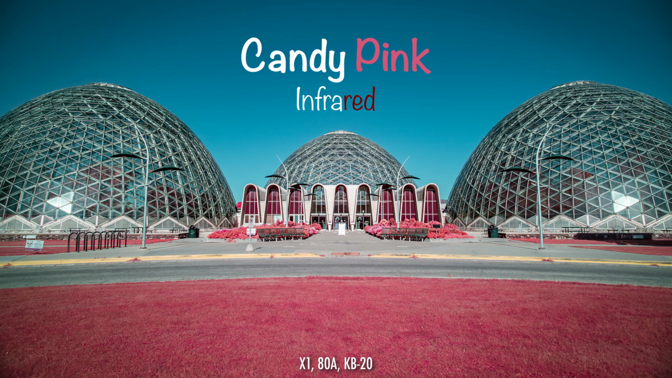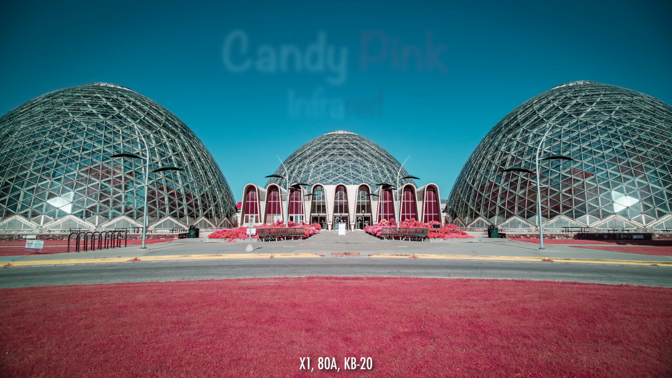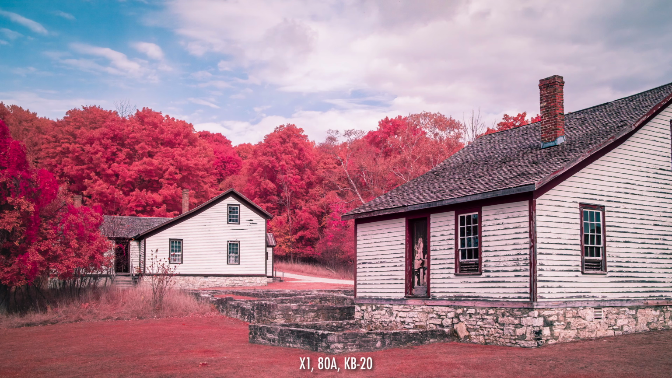Candy pink is an infrared style that produces blue skies and vibrant pink foliage in camera. It uses inexpensive filters and doesn't require complicated post-processing. Let's talk about what candy pink is, what equipment you'll need to create this style of infrared photography, what camera settings to use, and how to edit these images. Finally, I'll share some challenges you might encounter when shooting candy pink infrared.